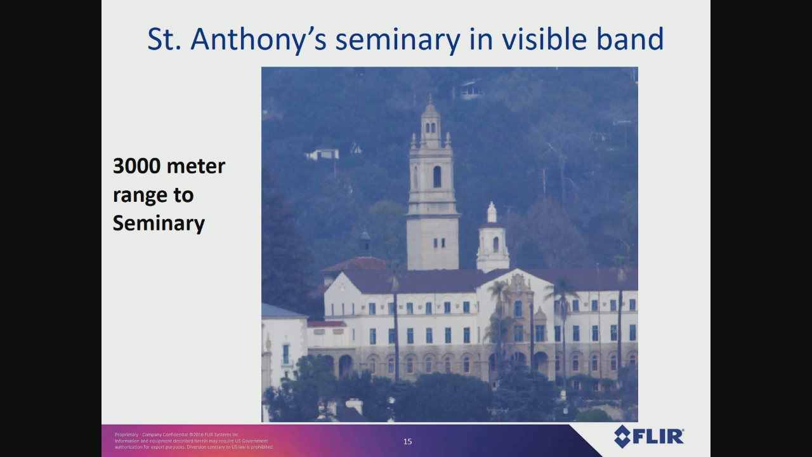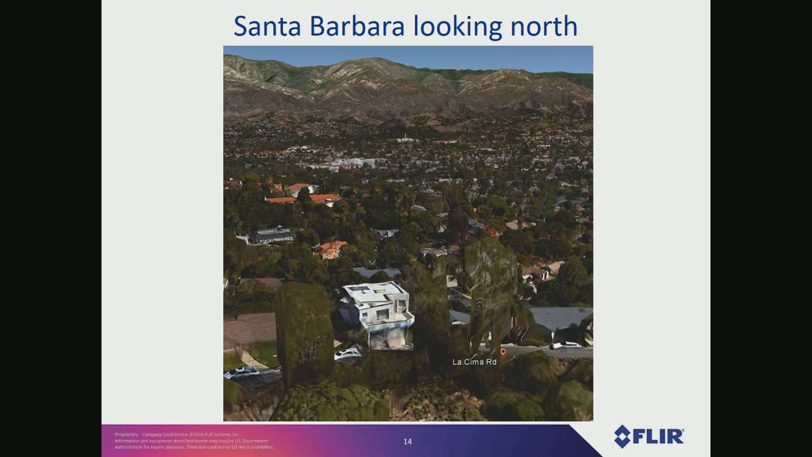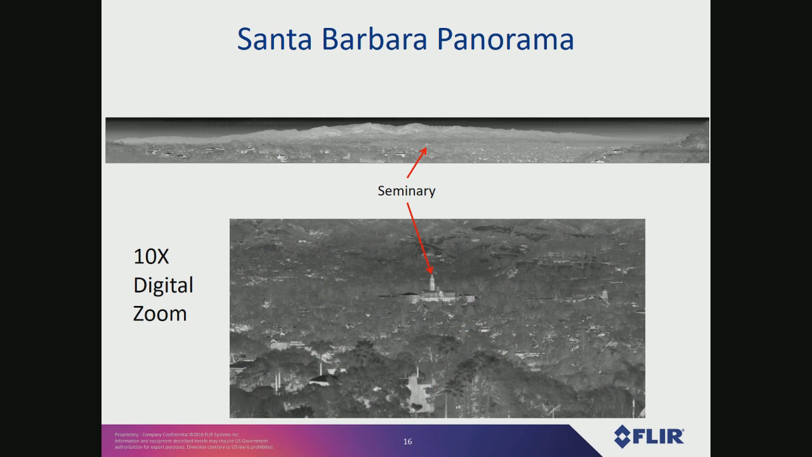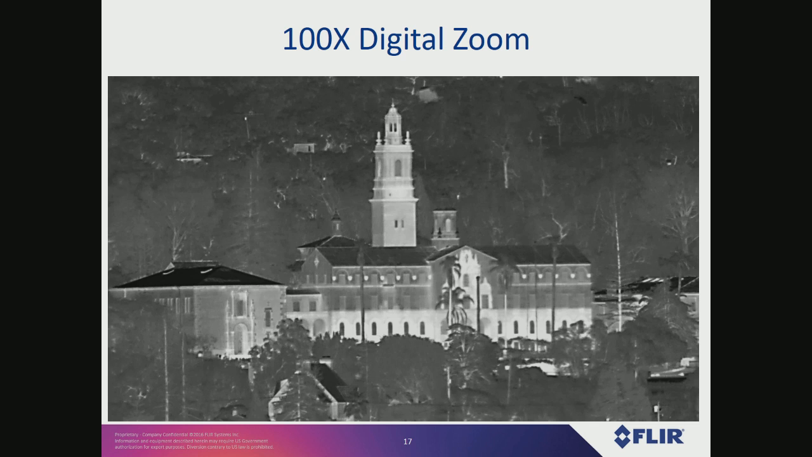This is a visible light image of that that I took with a telescope. So I'll just go back so you can see the seminary in the center. So there's the seminary in the visible band. And then there it is marked on the image. So that's the full image on the top. And then you can see with a 10x digital zoom, you can see the towers, and then there's a 100x digital zoom. So you get a feel for how big this image is.